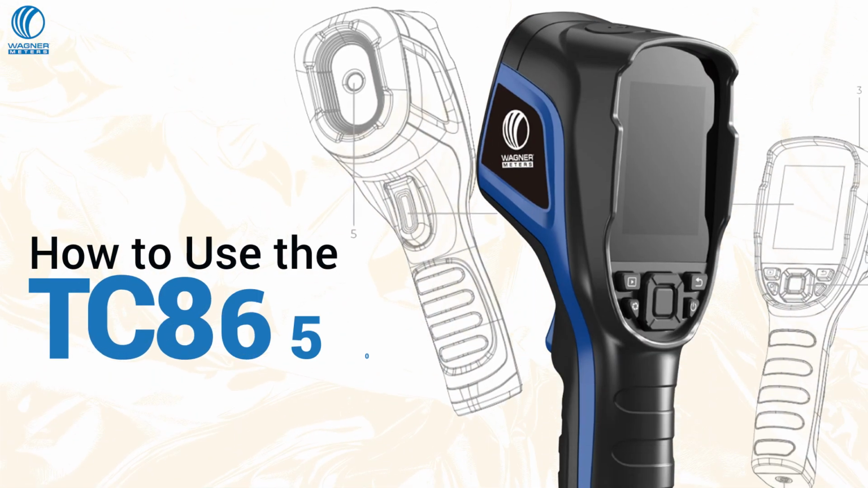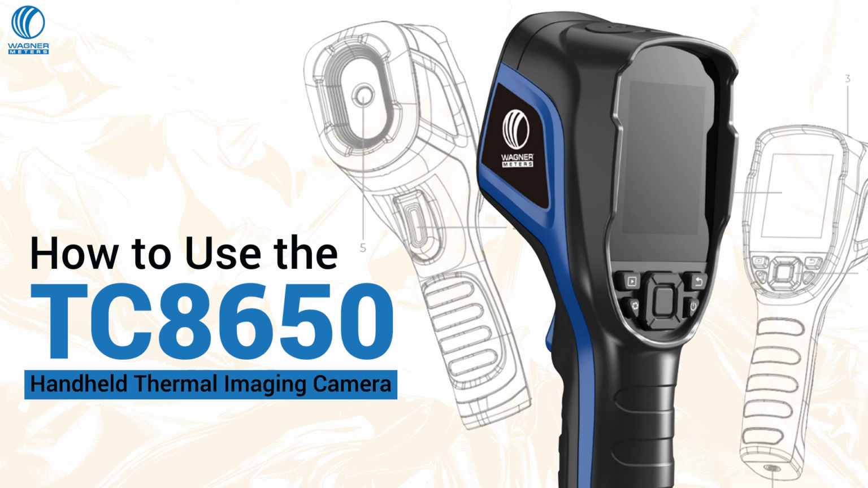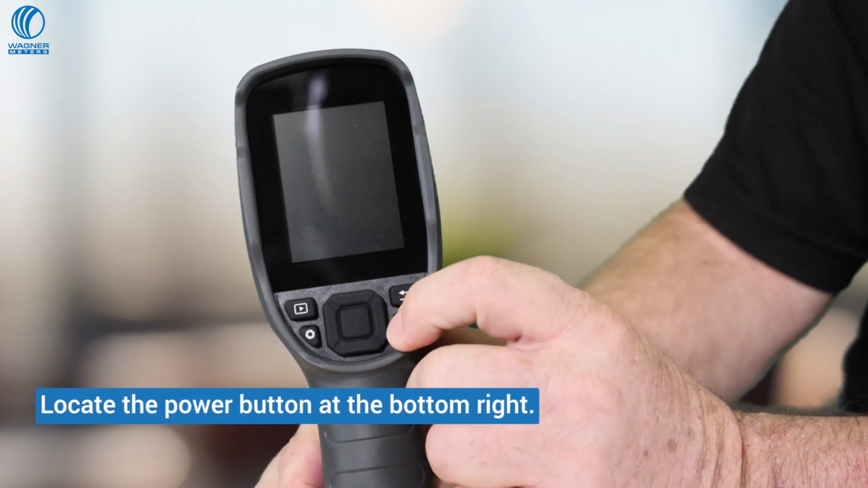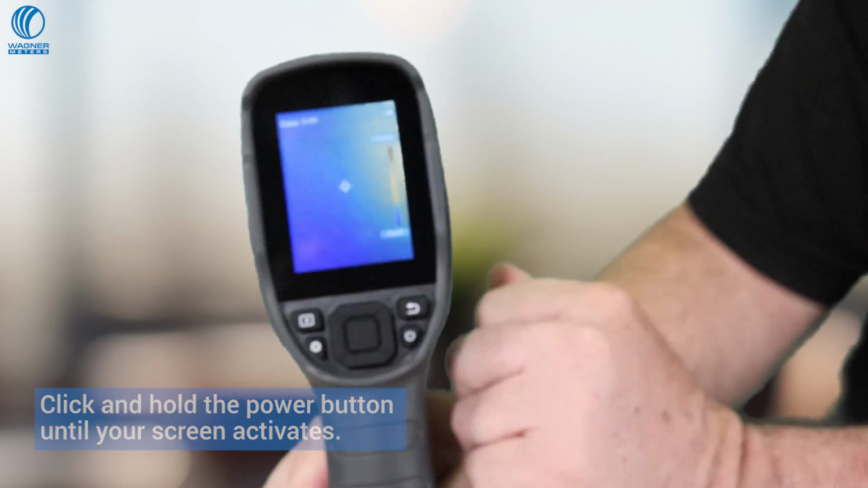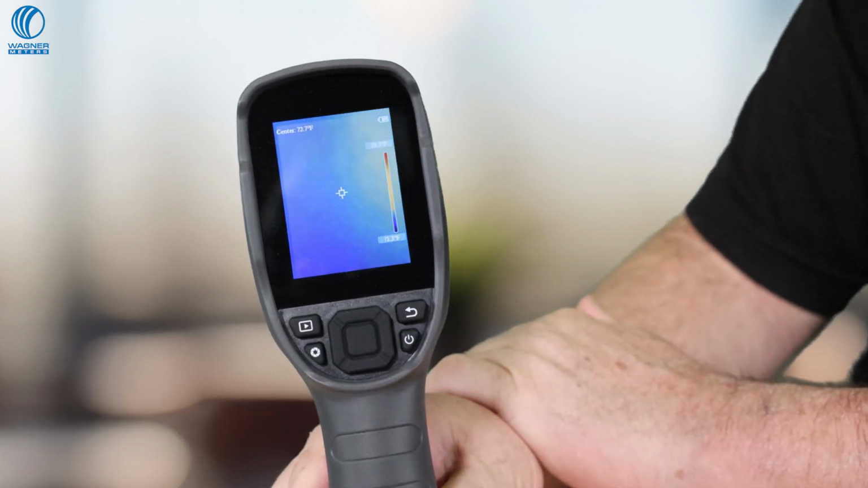Today I'm going to walk through how to use this thermal camera to capture and document the highest quality thermal images. While gripping the camera with the screen facing you, locate the power button at the bottom right. Once located, click and hold the power button until your screen activates. When the screen is on, you are officially ready to capture heat signatures around you.